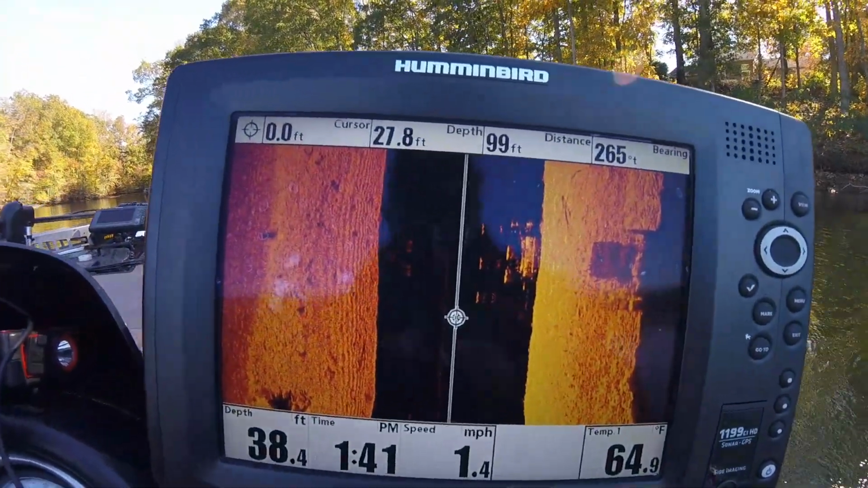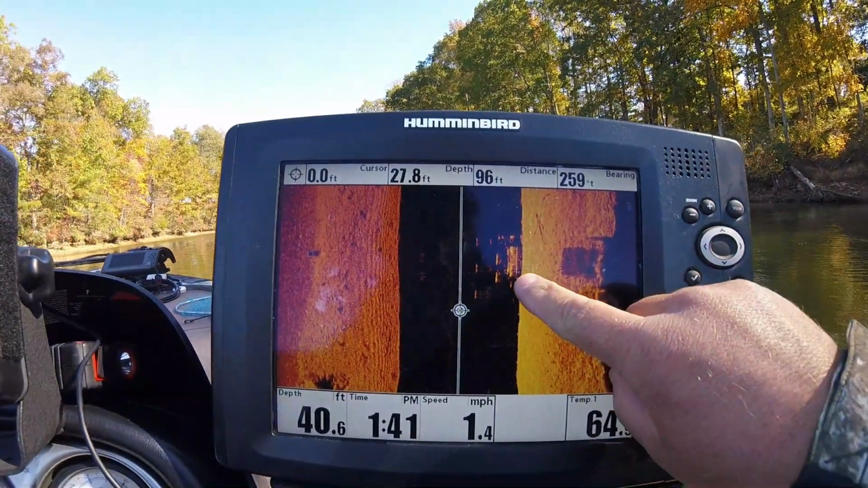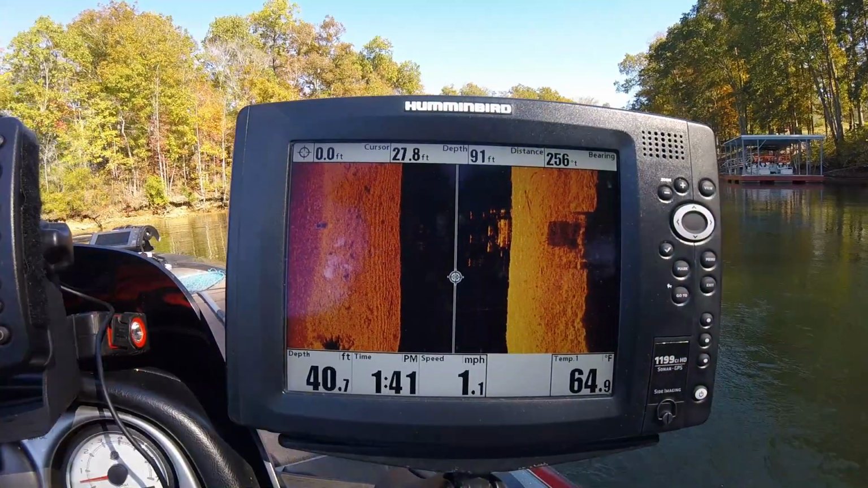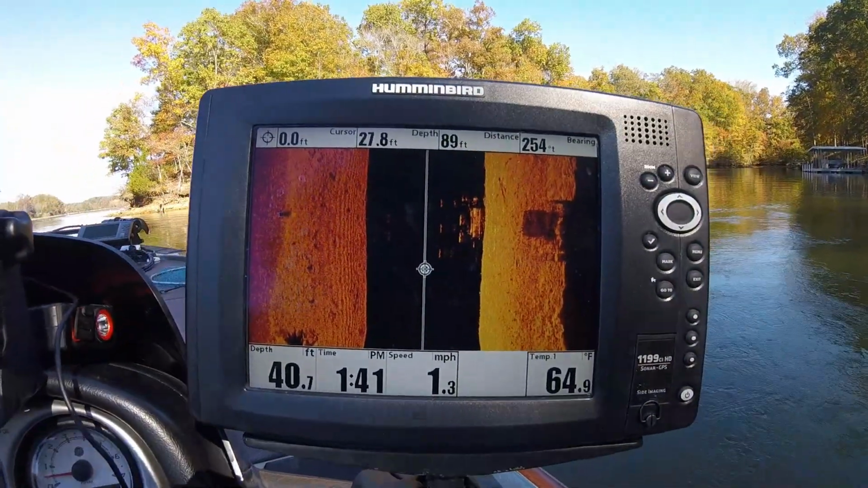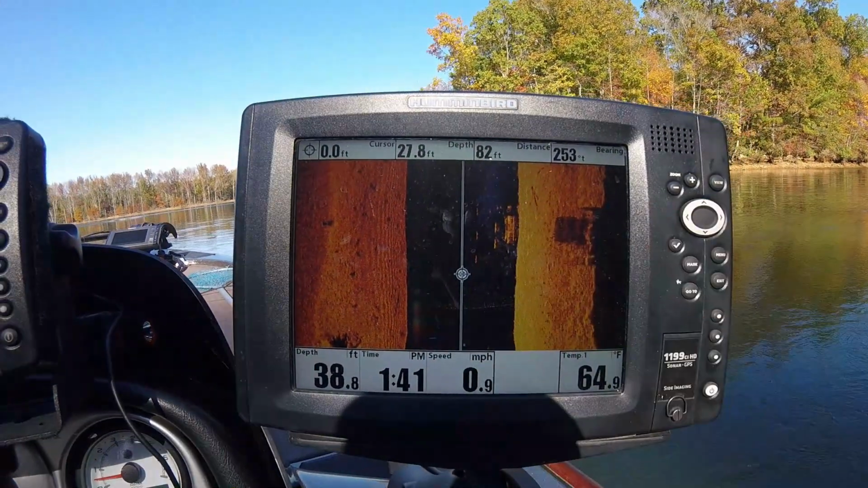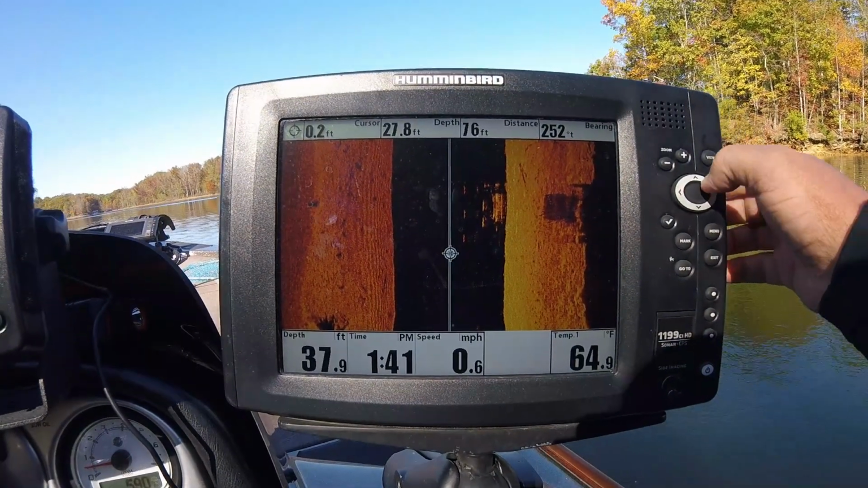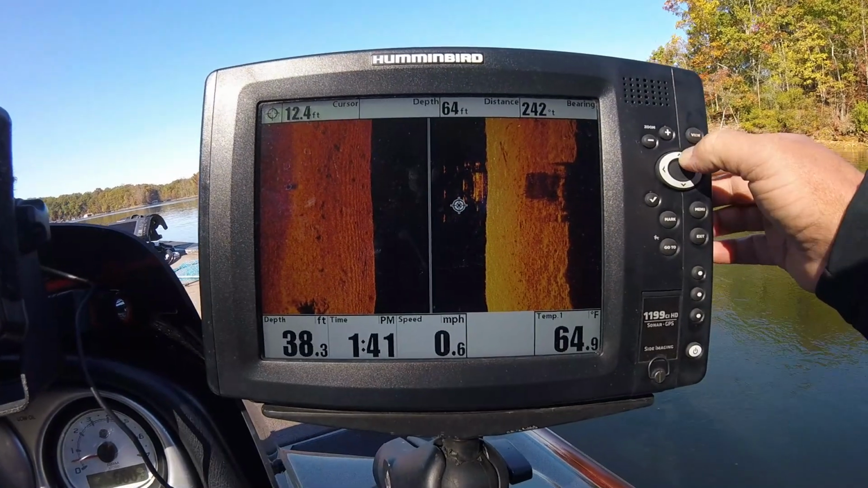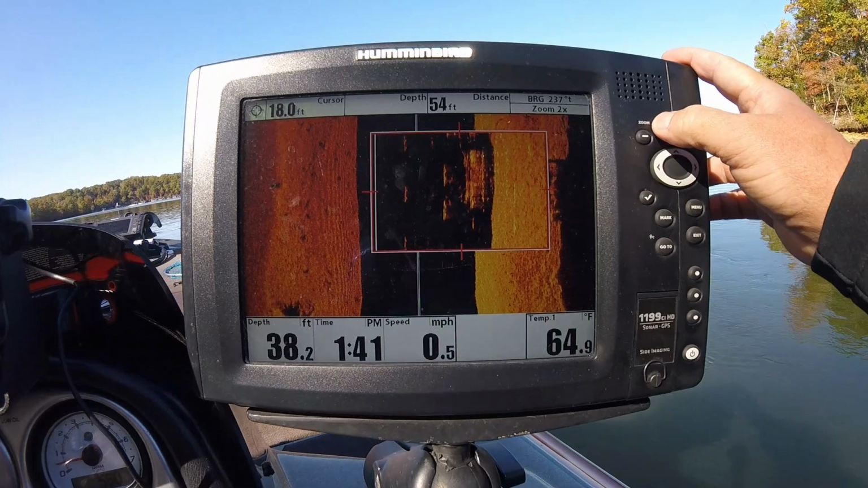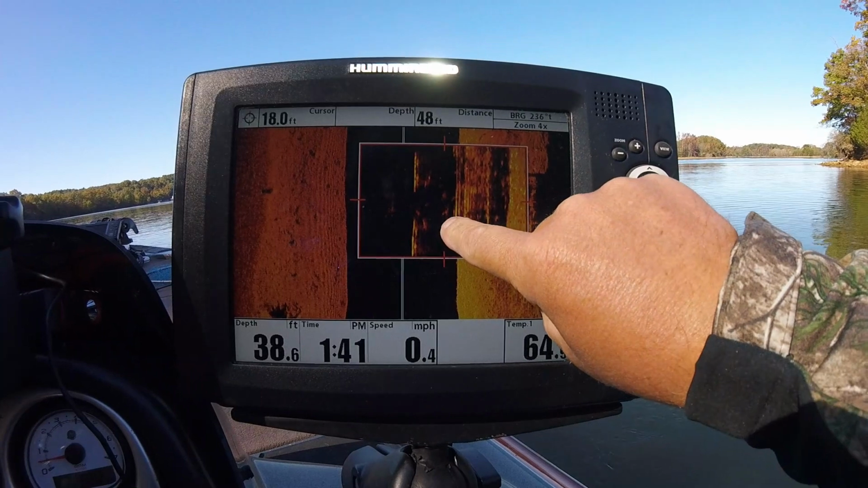All right, guys, we went beside another dock here, and as you can see, it's showing fish up under this dock. Now, we haven't fished it yet. Doesn't mean we will catch them, but hopefully you're able to see that those marks right there are fish. I'm going to zoom in, and sometimes that'll make the fish stand out a little better. But you can see the individual fish right there.